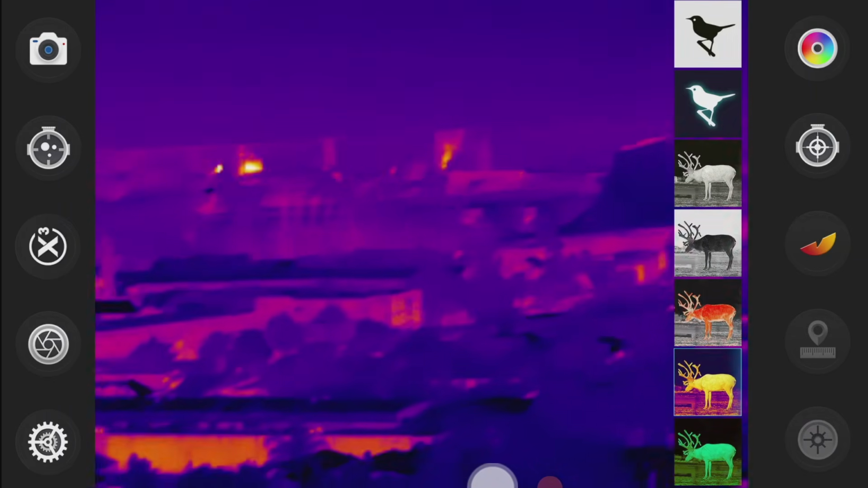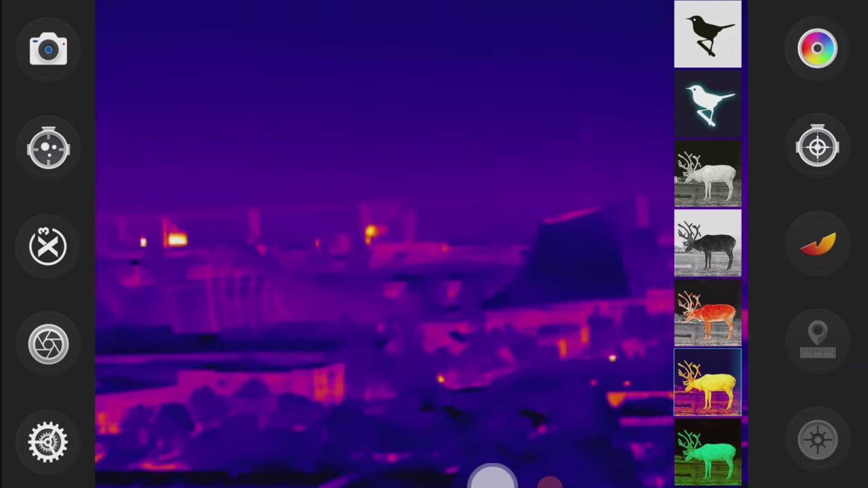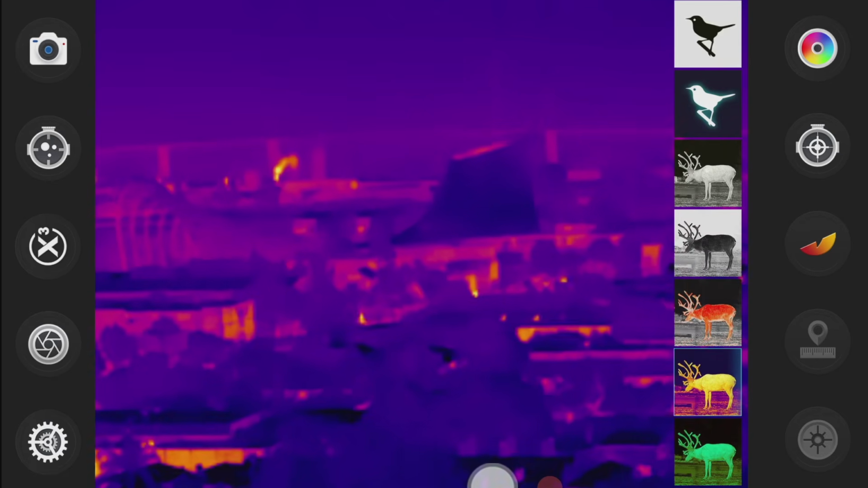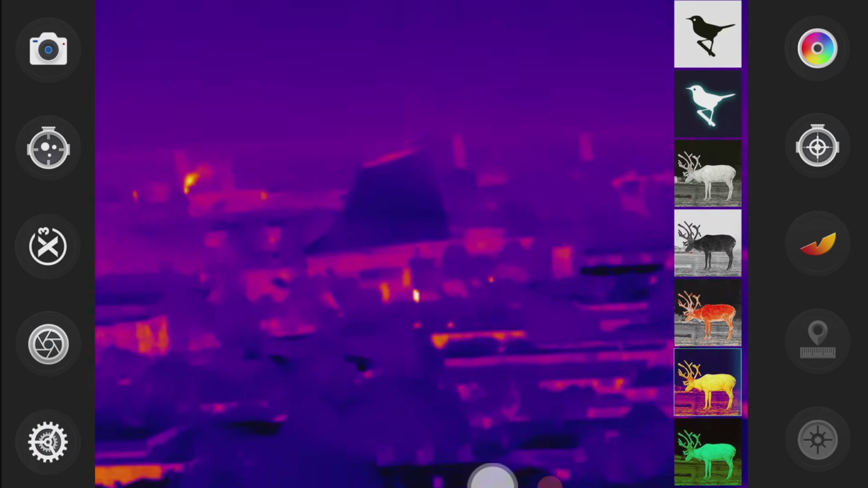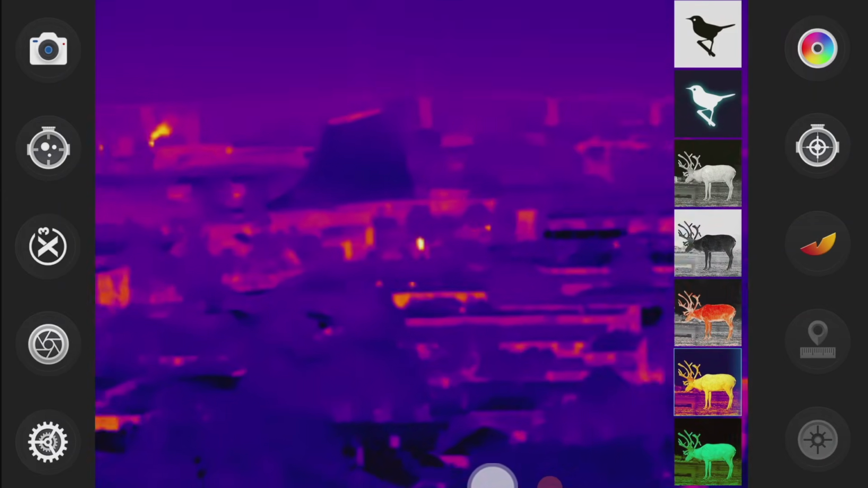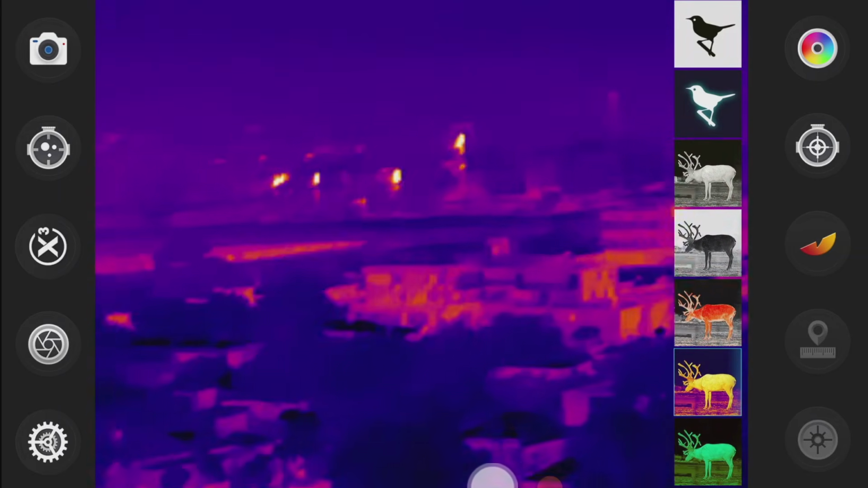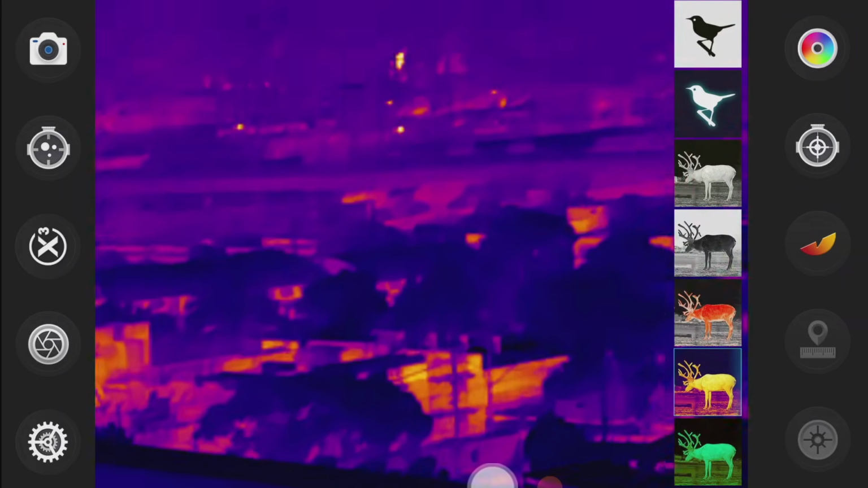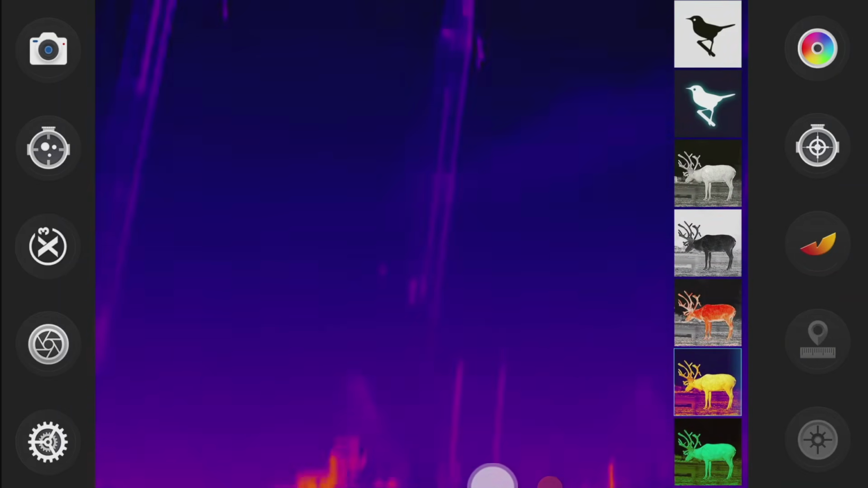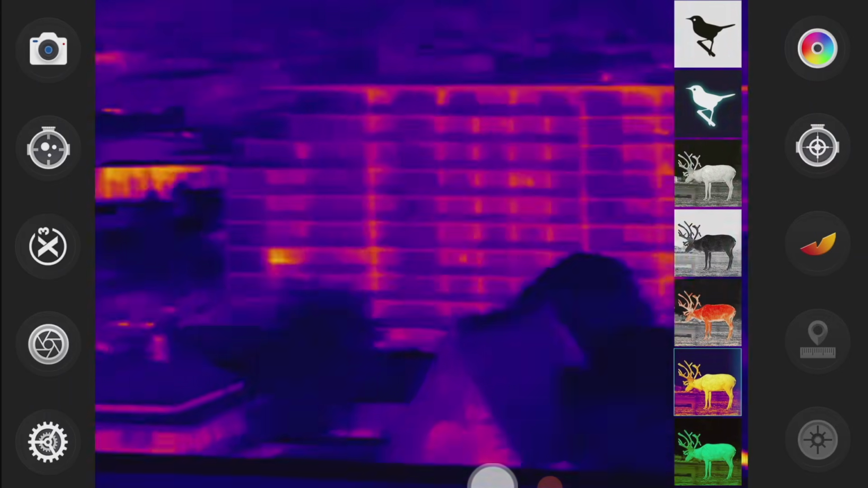And you'll notice there is a bit of a shake here. This is just what it feels like and looks like when you're using this on hand. What is going on there? Oh, yeah, that's a car or something moving down below, off in the distance. There we go, some cars there along the road. It's incredible how you can spot these kind of high thermal objects from a bit of a distance.